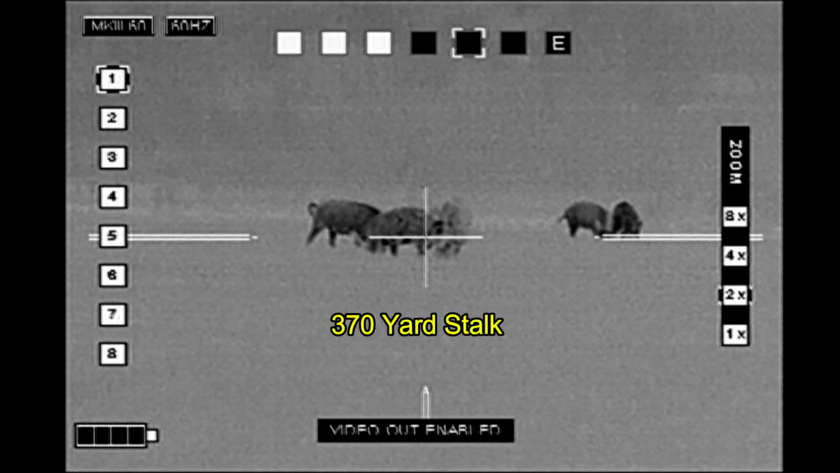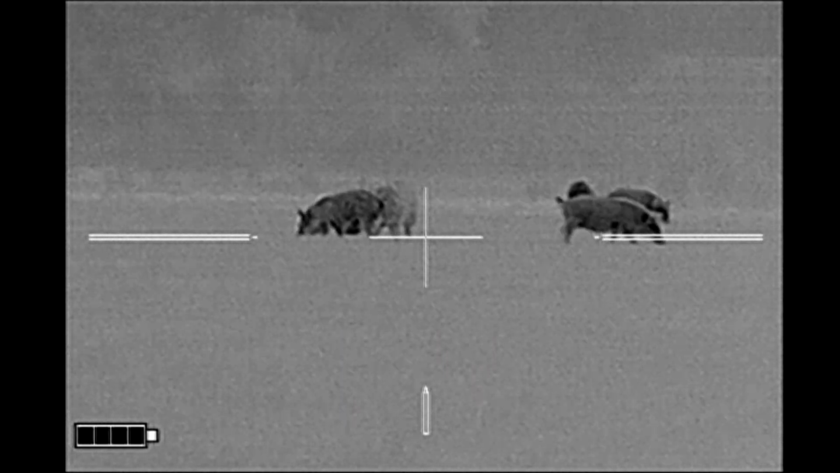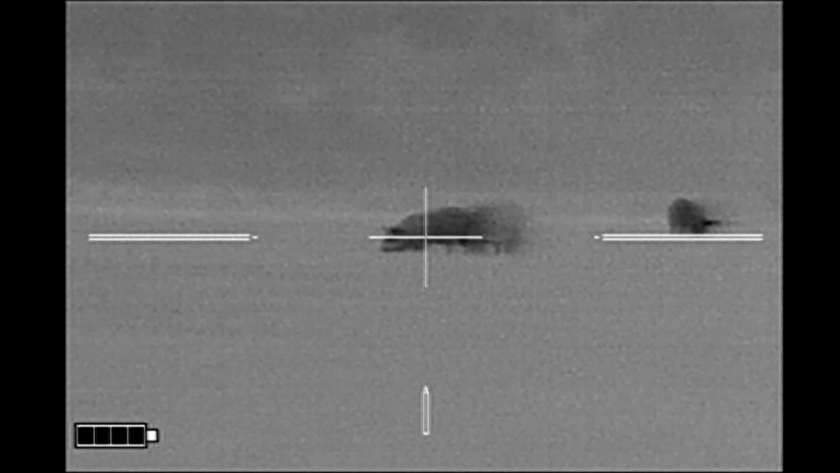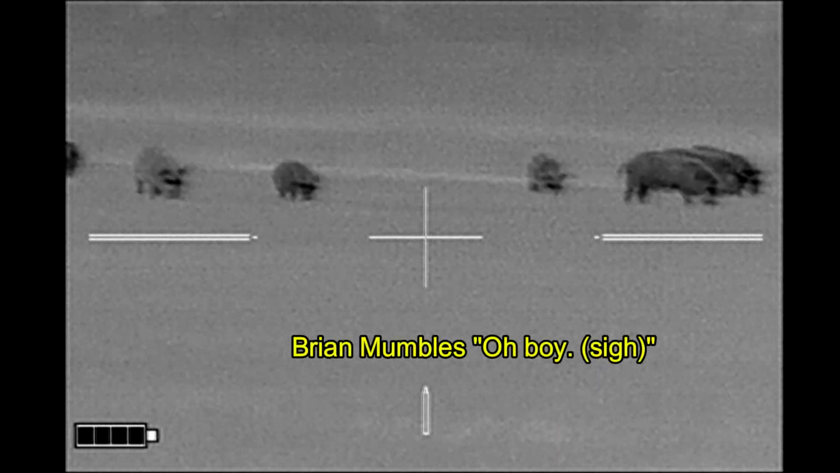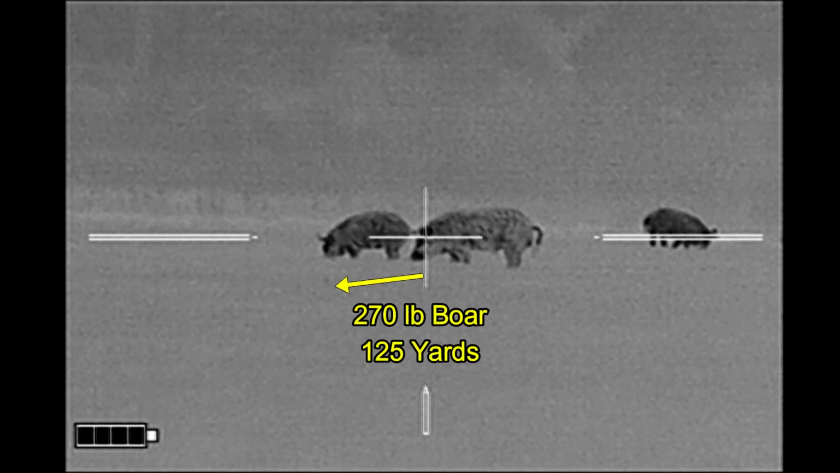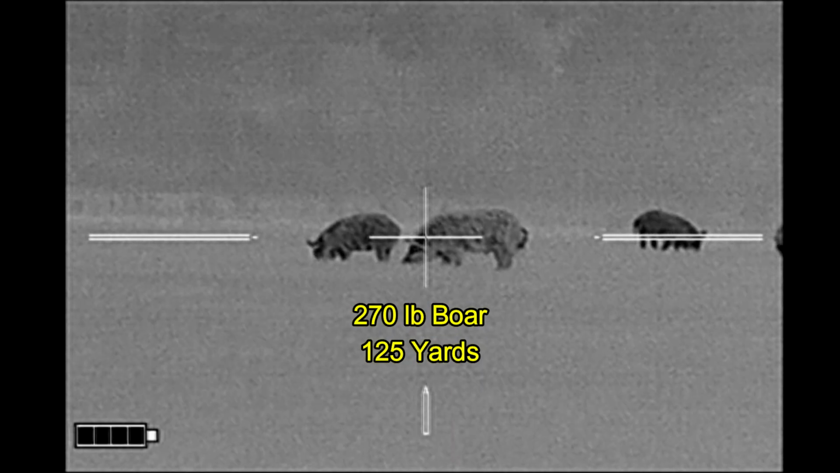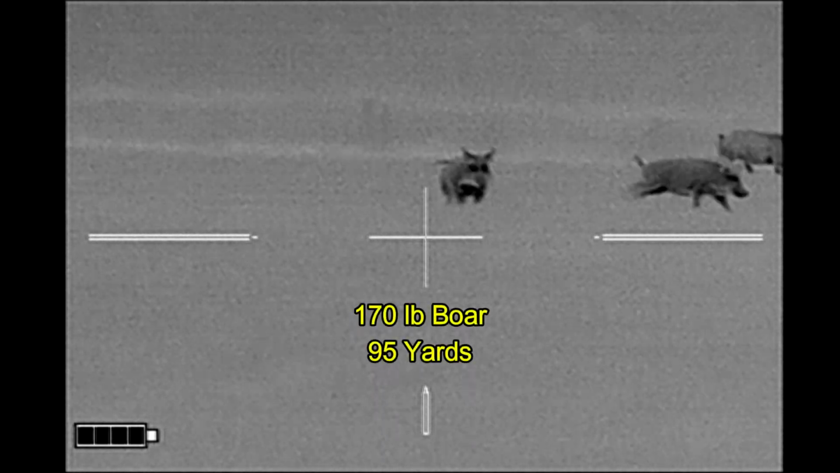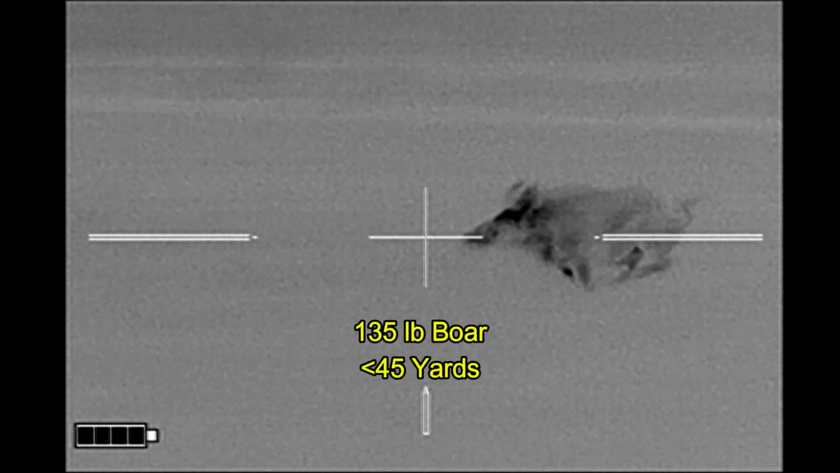Here I've moved up about as far as I'm going to get, and I'm just taking inventory of the hogs and noting how spread out they are. They're not all bunched up like they were earlier. Oh boy. So I figure once the shooting starts, all the hogs are going to be running back in the direction that they came from, which will be this way. But that's not going to go quite as I had anticipated as I take this opening shot. Notice the hogs run off to the right, towards me, and then back to the left.